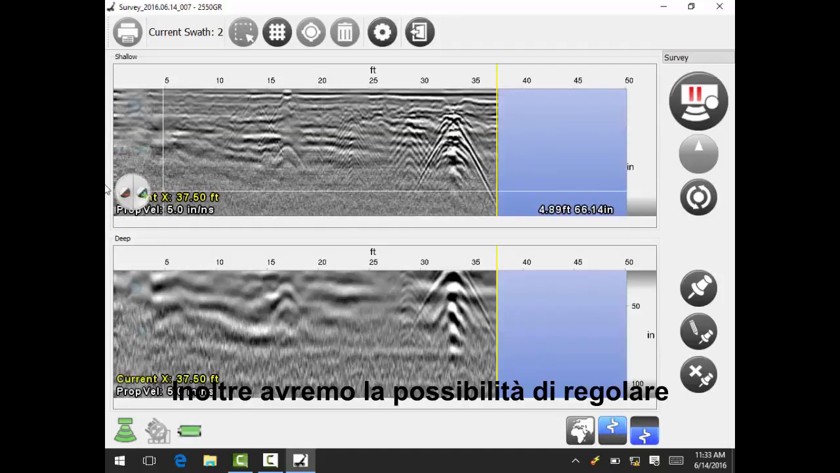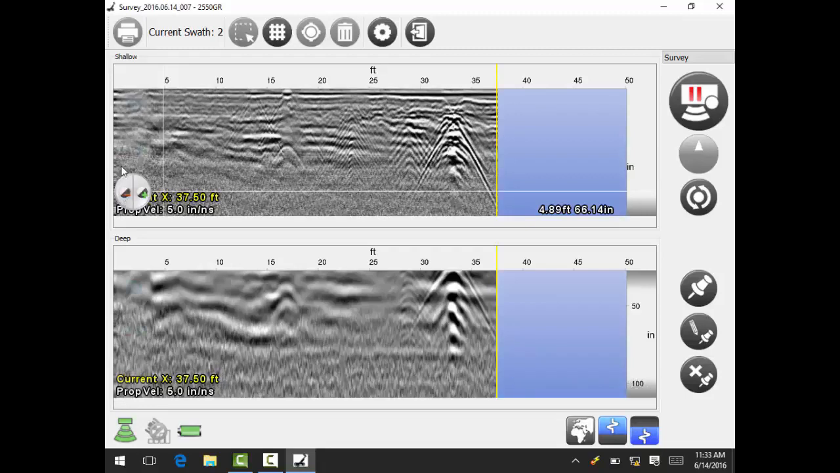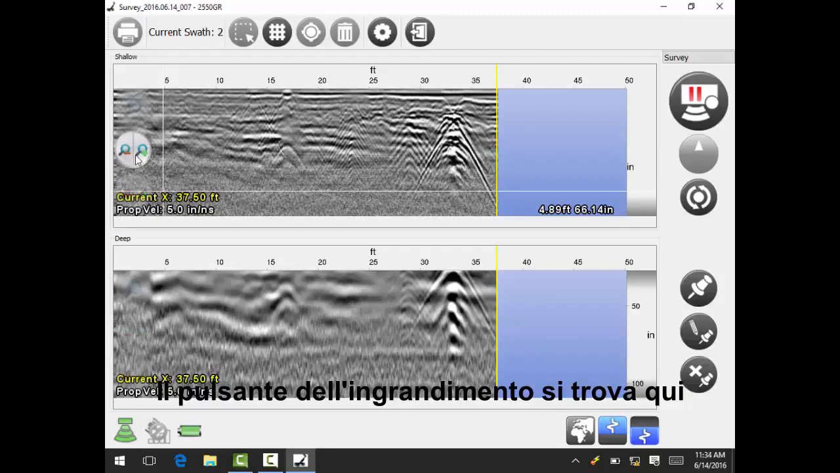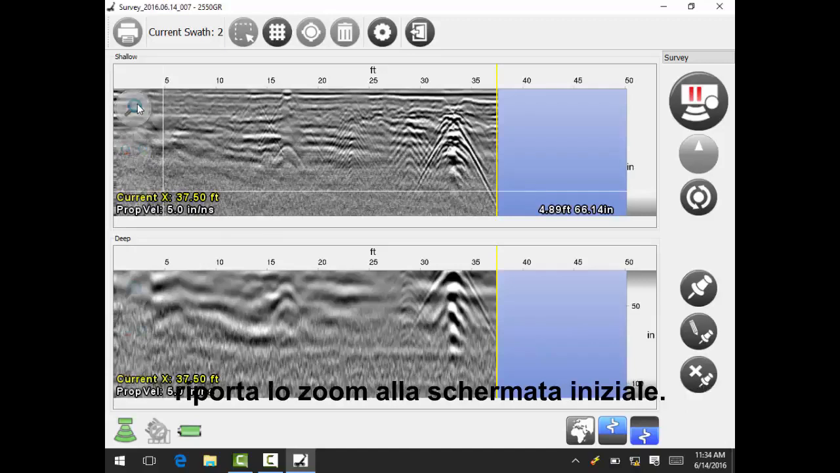on the scan. You also have the ability to adjust the contrast by using these buttons down at the bottom. The zoom button is right here. You got increase zoom, zoom in, zoom out on the left, and this is zoom to fit screen.